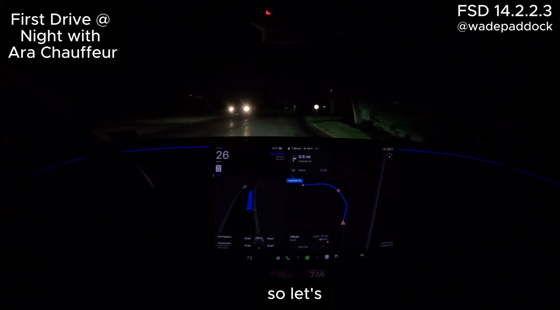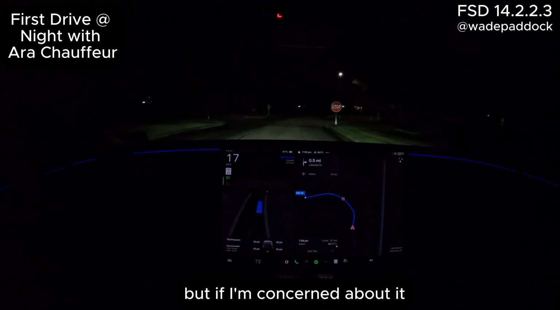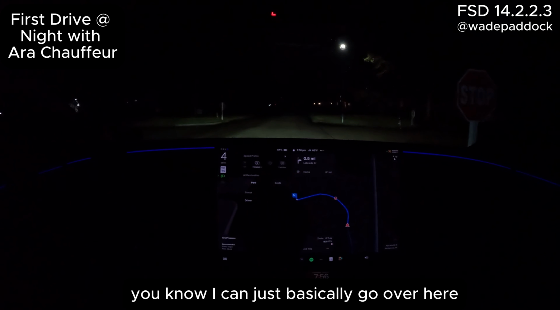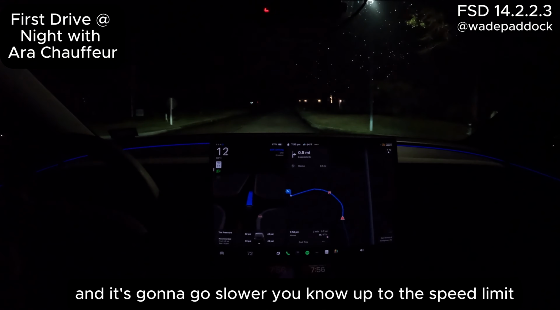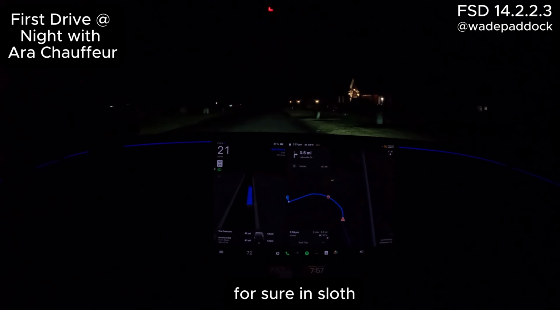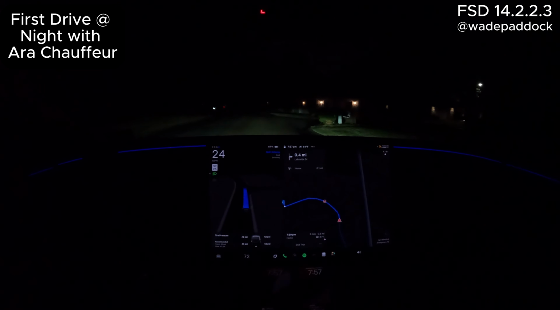Of course it's not going too fast here, but if I'm concerned about it, I can go over here and put it on chill or sloth, either way, and it's going to go slower, up to the speed limit. For sure in sloth, maybe even under the speed limit, but chill's probably fine.